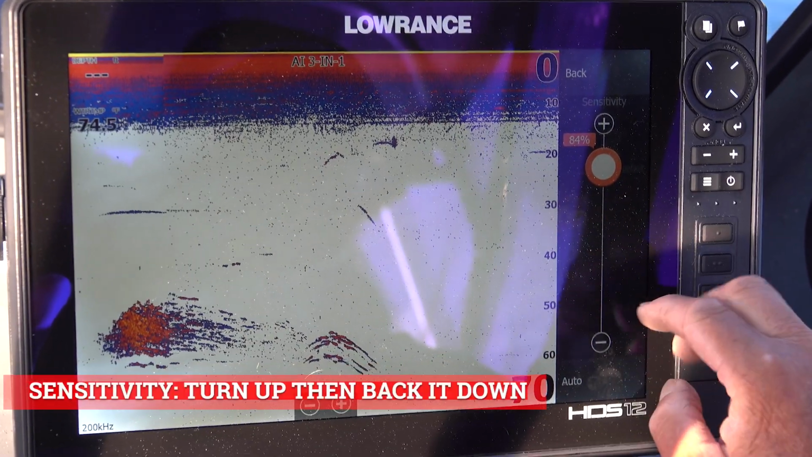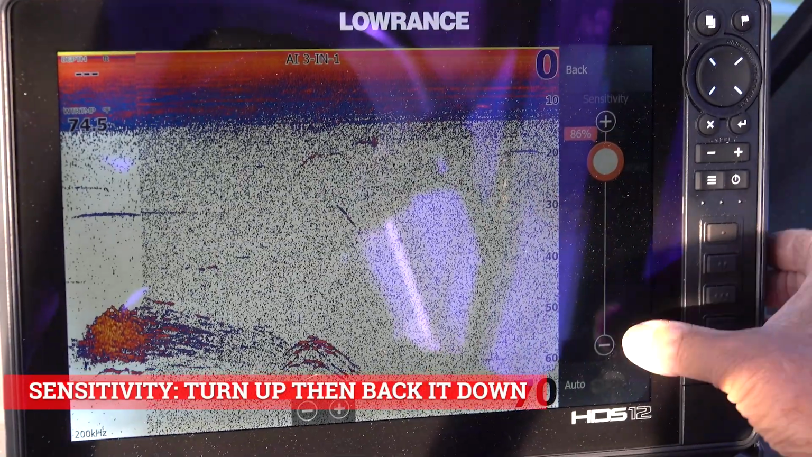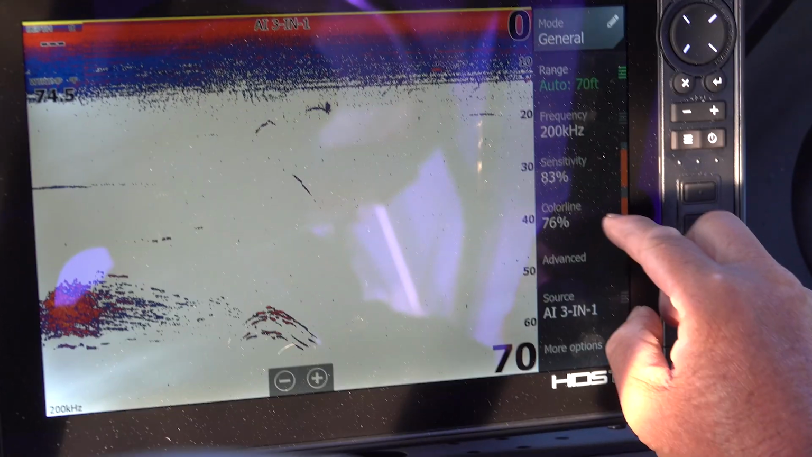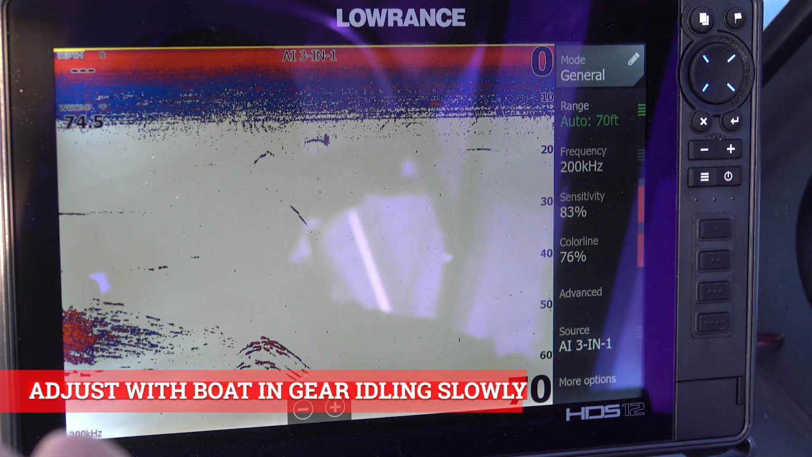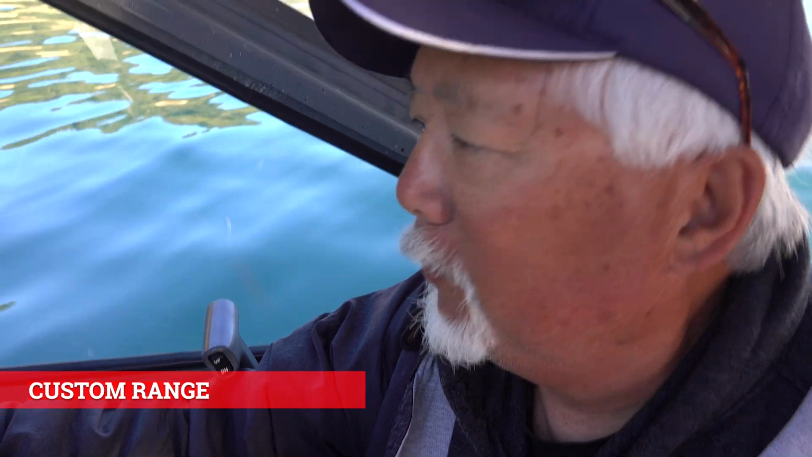Sensitivity, you want it on manual, and you always want to turn it up to where you almost black the screen out like that, and then back it down a couple clicks. On the color line, always in California, you're going to be around 76%. When you adjust these things, you want the boat in gear, idling just as slow as the boat will go. So I know that these kokanee are somewhere in this 40 to 75 foot range.